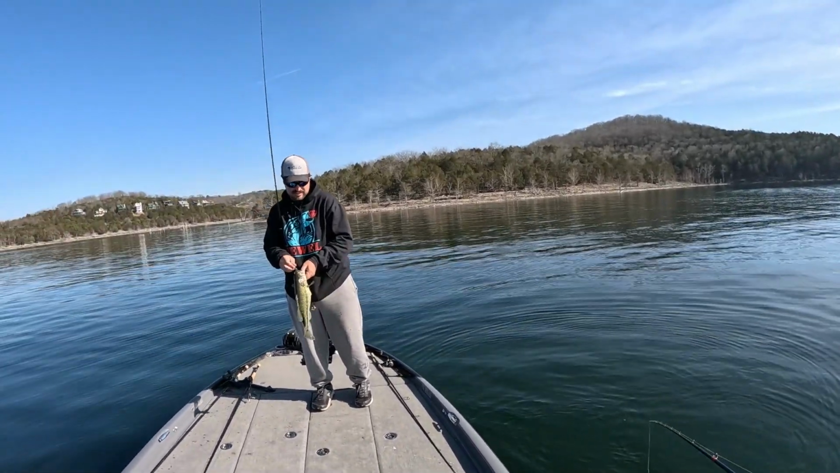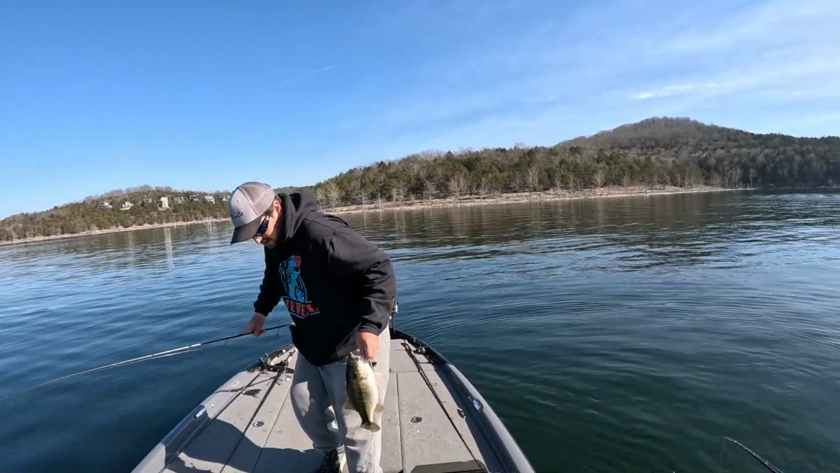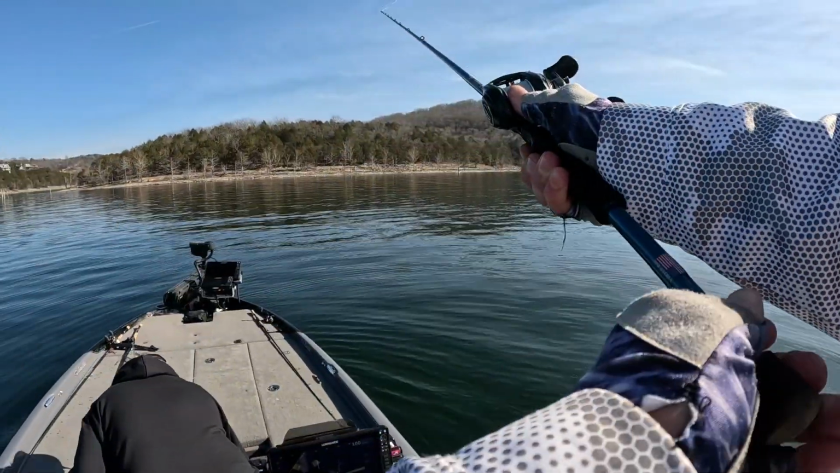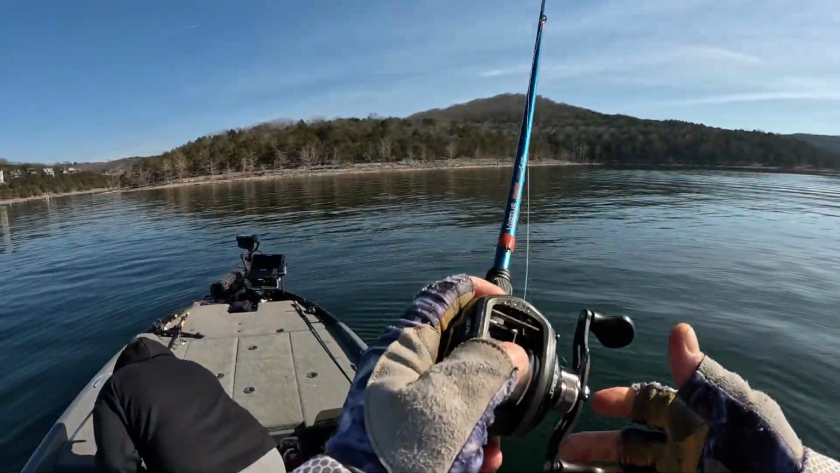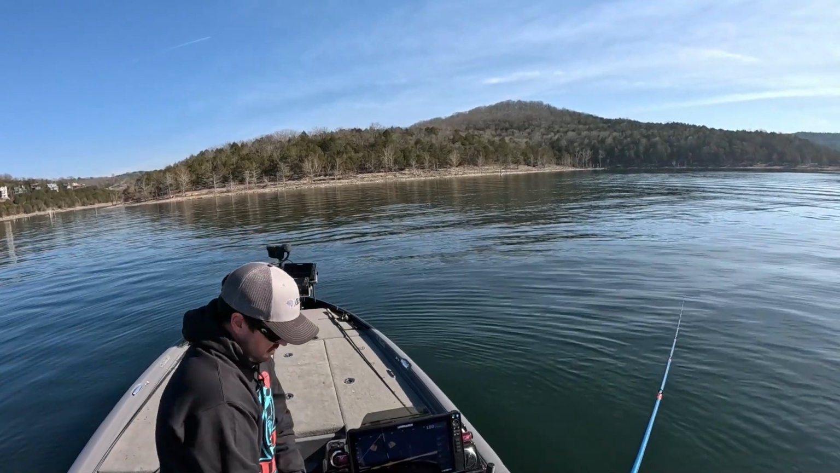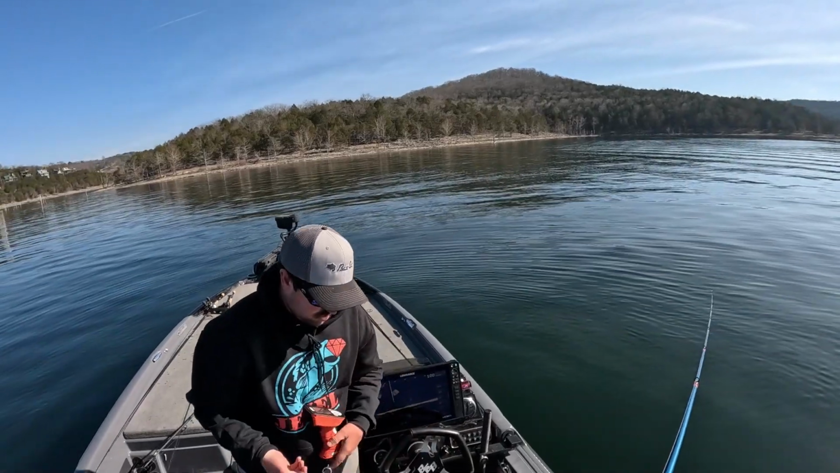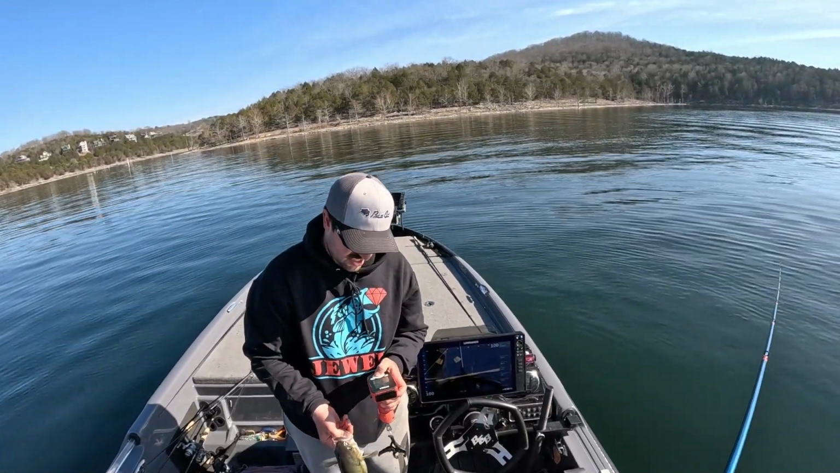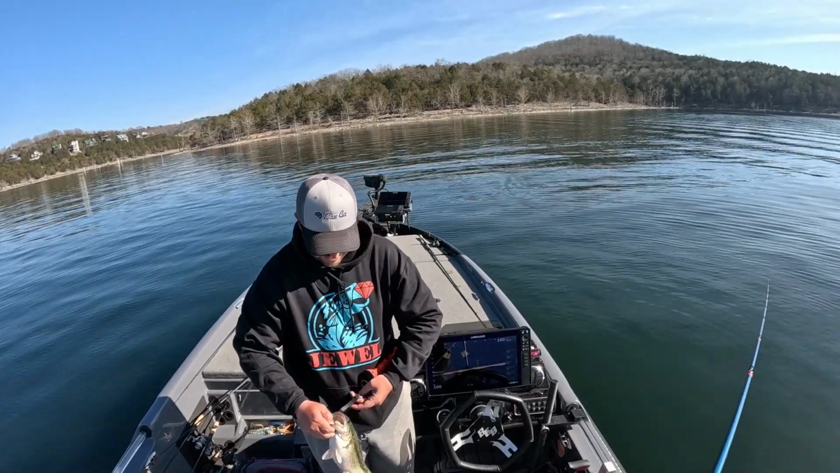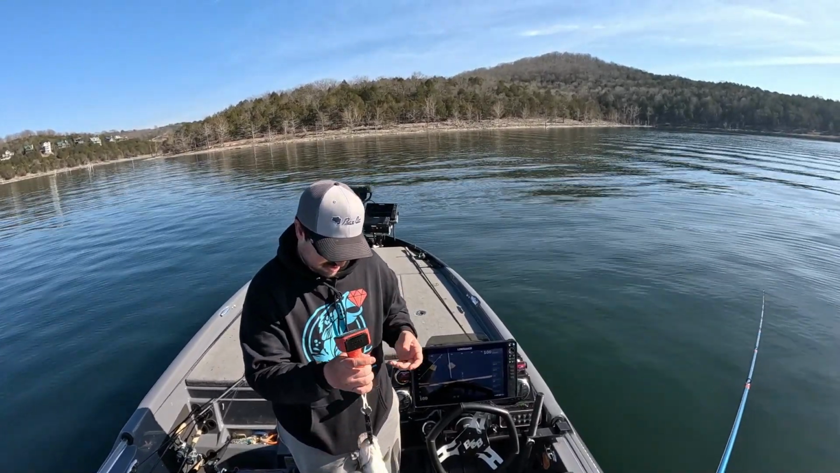Lake's full of those, isn't it? So many of them in here. That's a nice solid fish, man. Even a keeper. Oh, that's a keeper. They're deceiving. I've got some that were like 16. One in particular was a 229, and he was like 14 inches. I was like, stud, you could learn to grow a little bit.